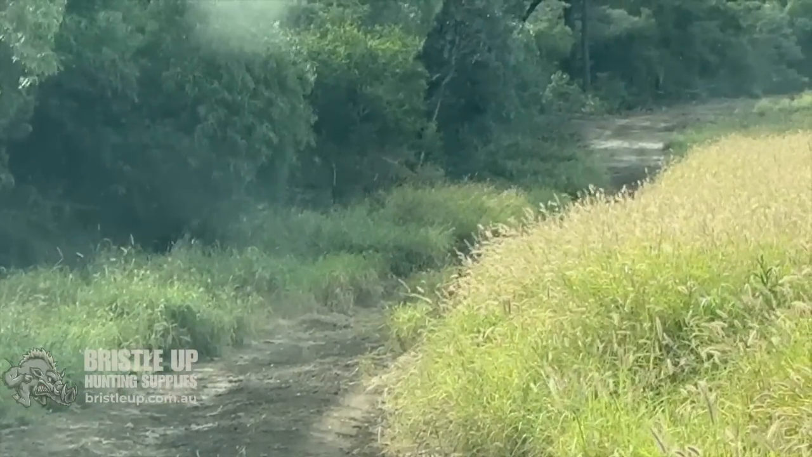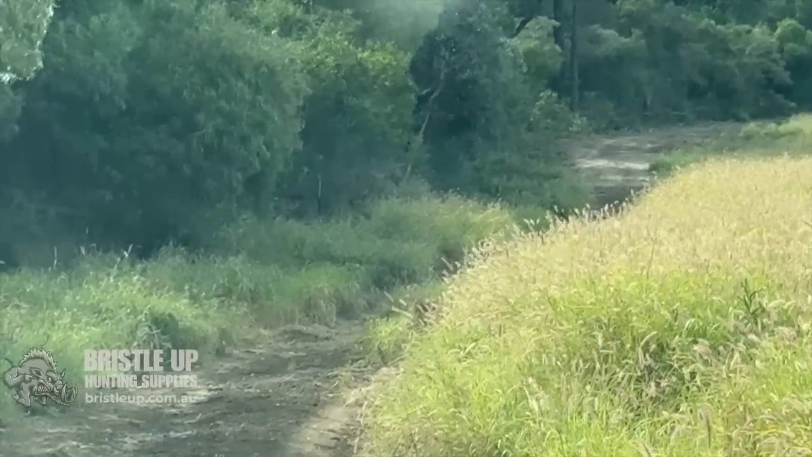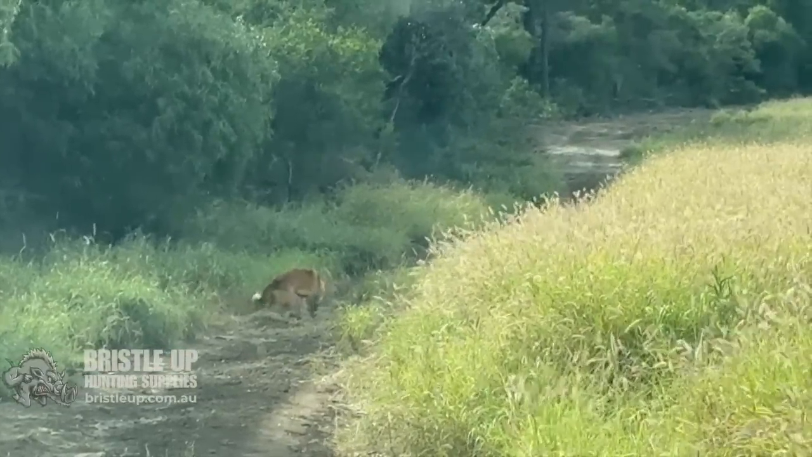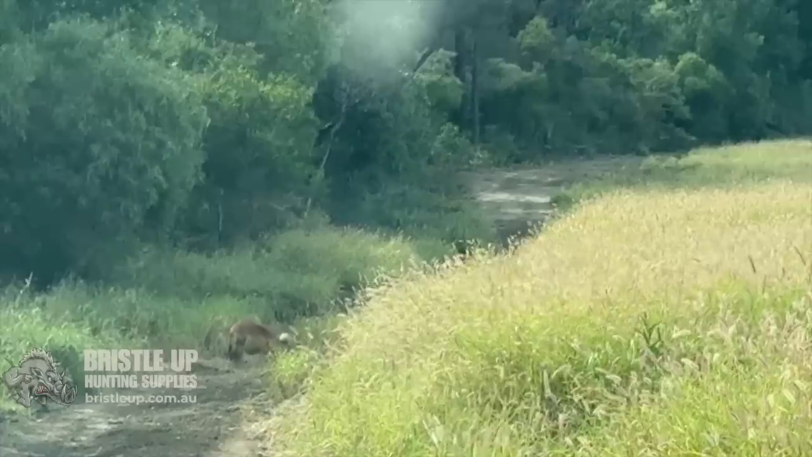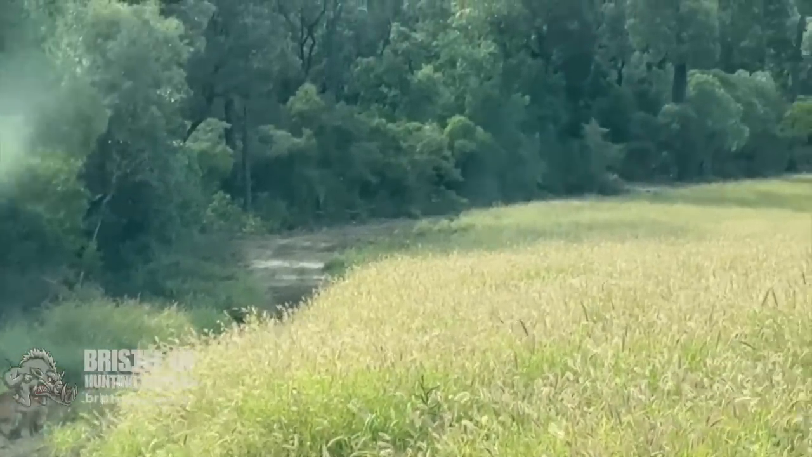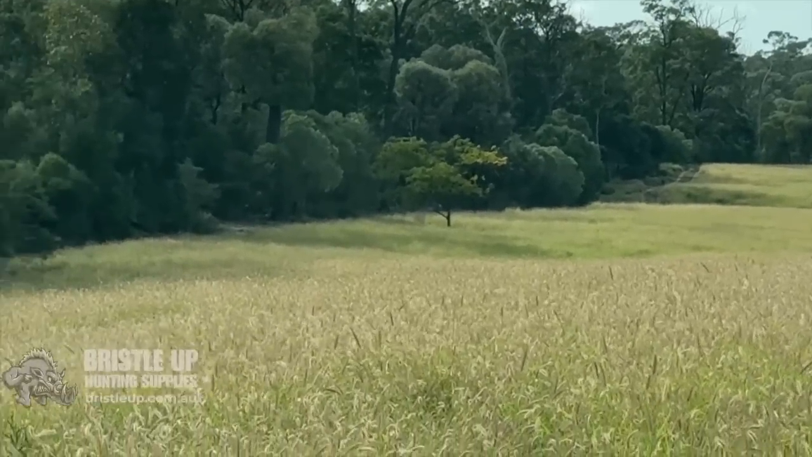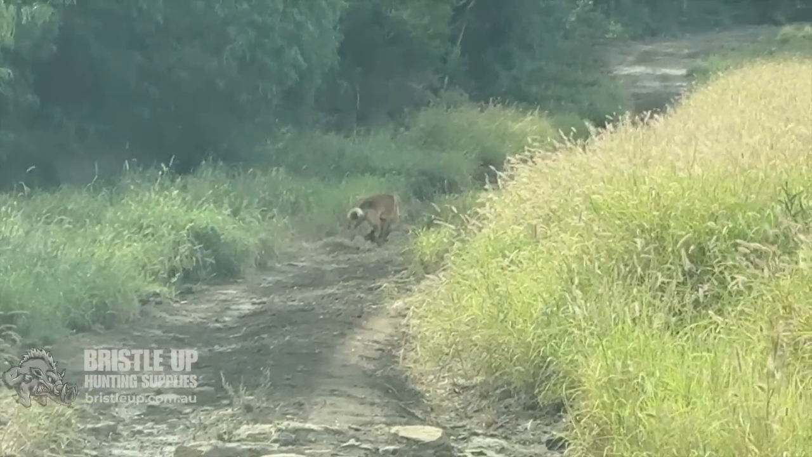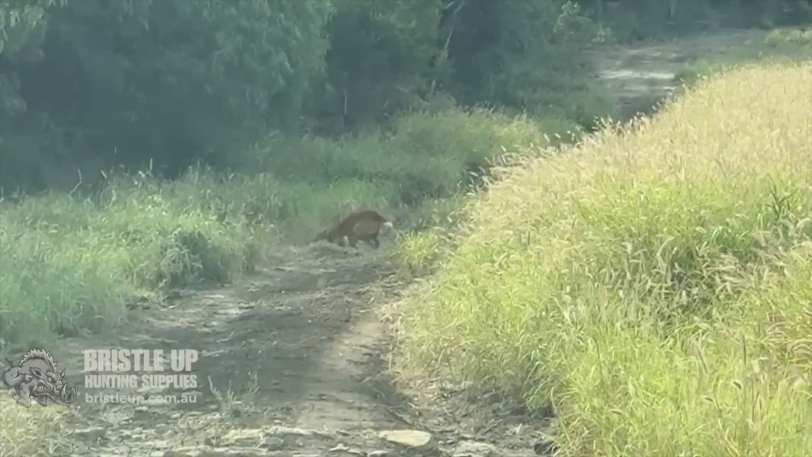Sit still, mate. That's tied down with those stakes. Yeah, got him in a full front foot catch. Can't see whether there's any more up there. I'd say he's the only one. We'd better quick go and shoot him before he hurts himself too much.